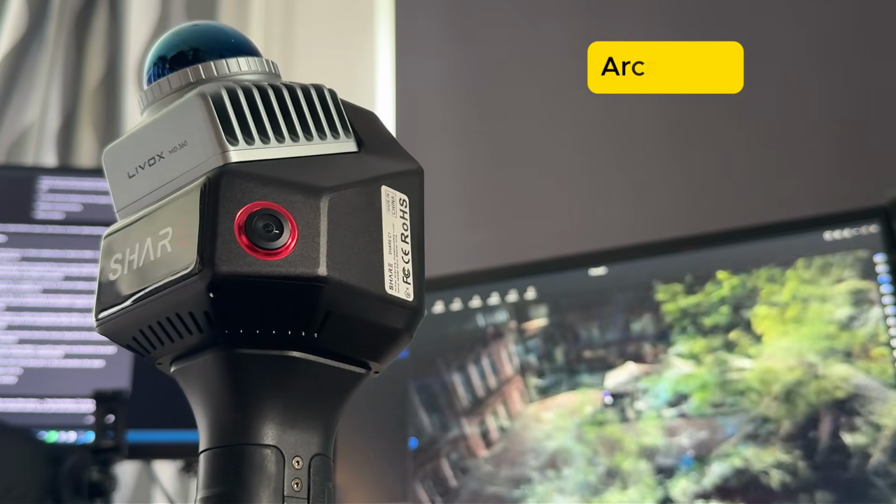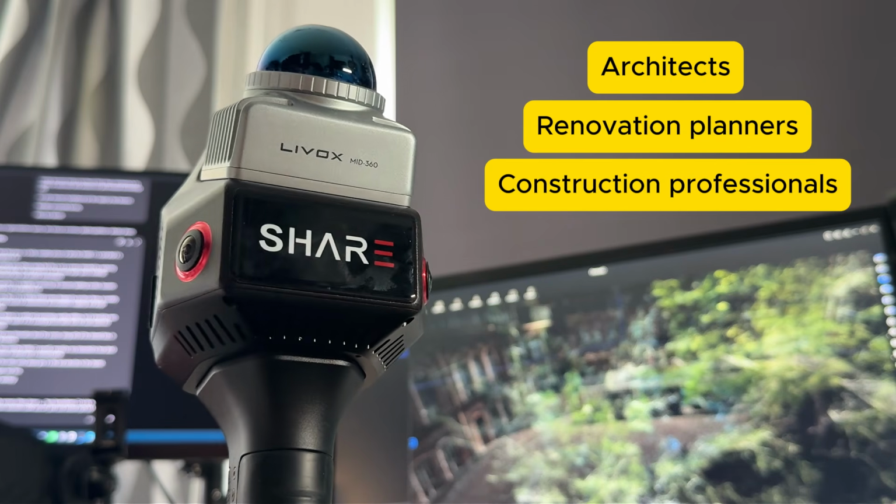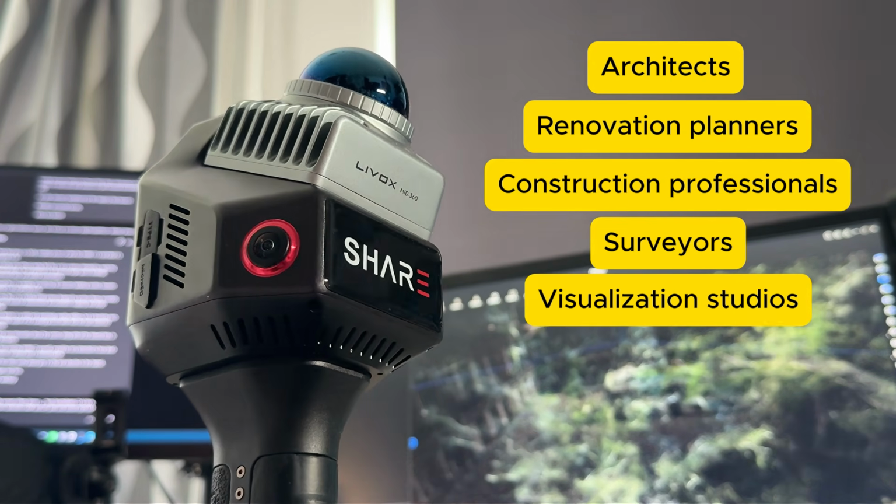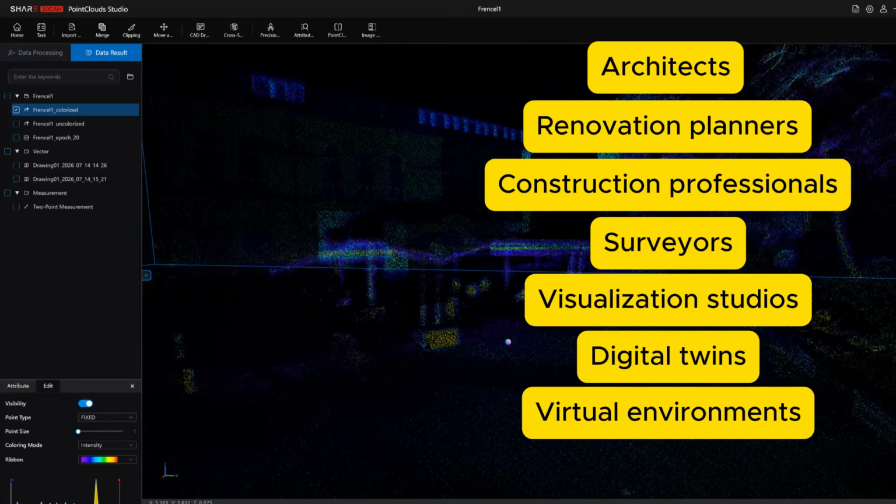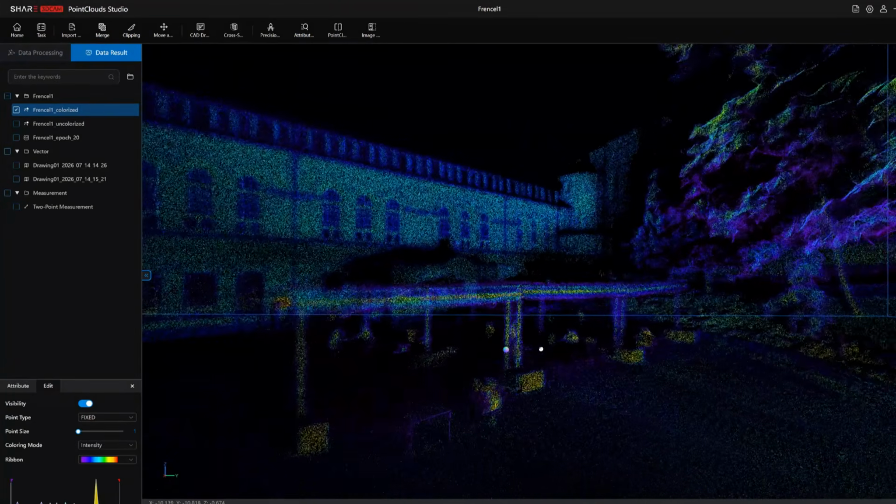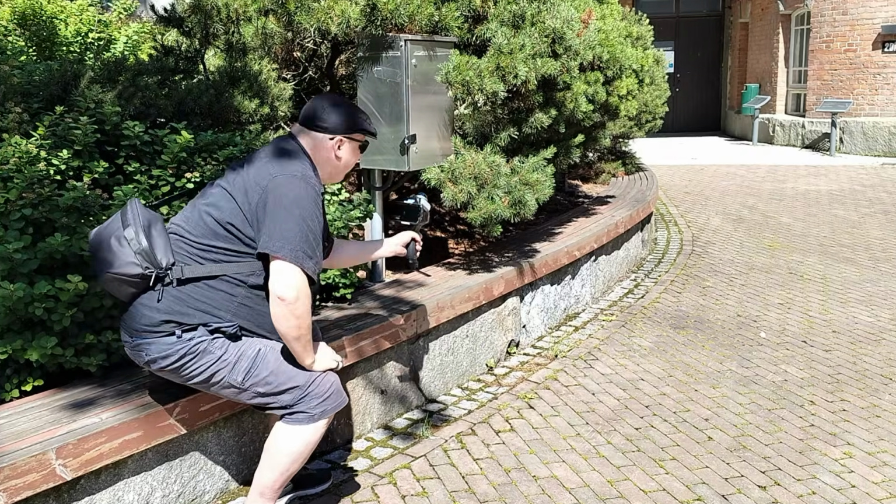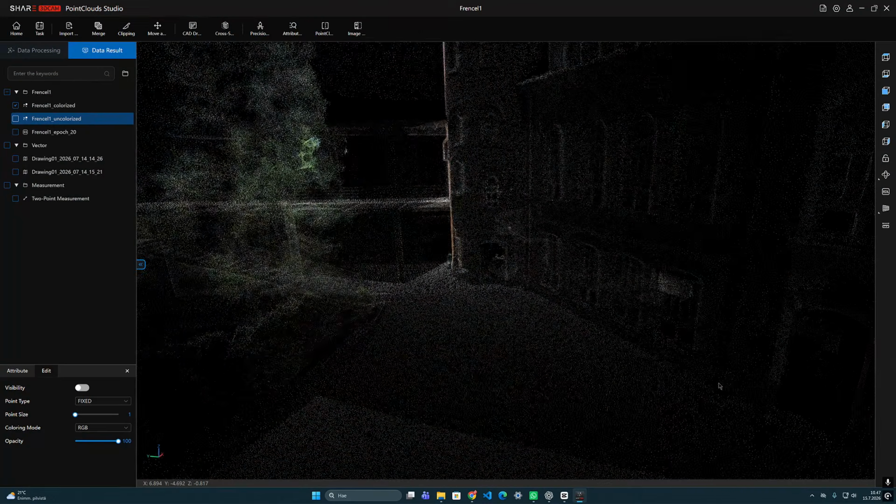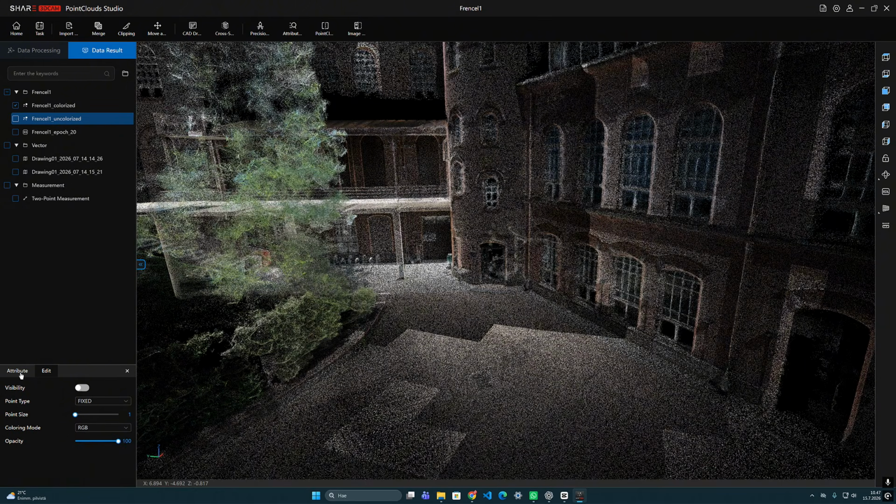This could include architects, renovation planners, construction professionals, surveyors, visualization studios and companies producing digital twins or virtual environments. For these kinds of users, the main value is not simply that the scanner can create visually attractive 3D models. The real advantage is that one relatively compact device can capture dense and correctly scaled LiDAR point clouds.